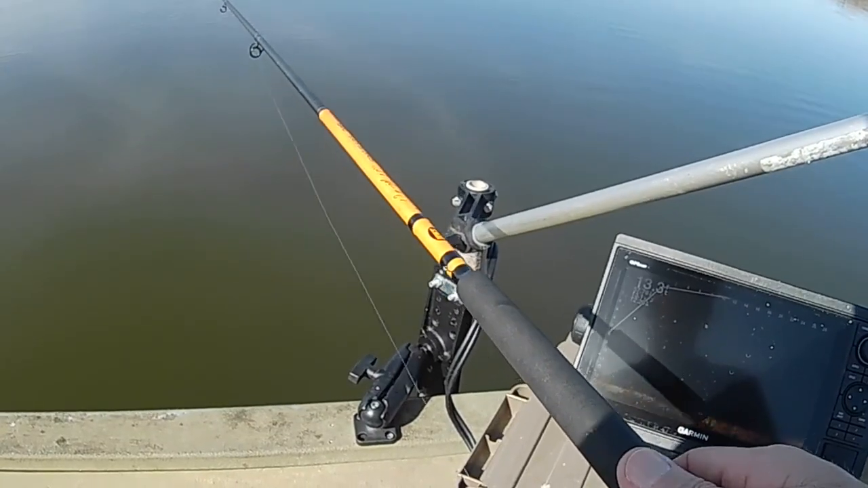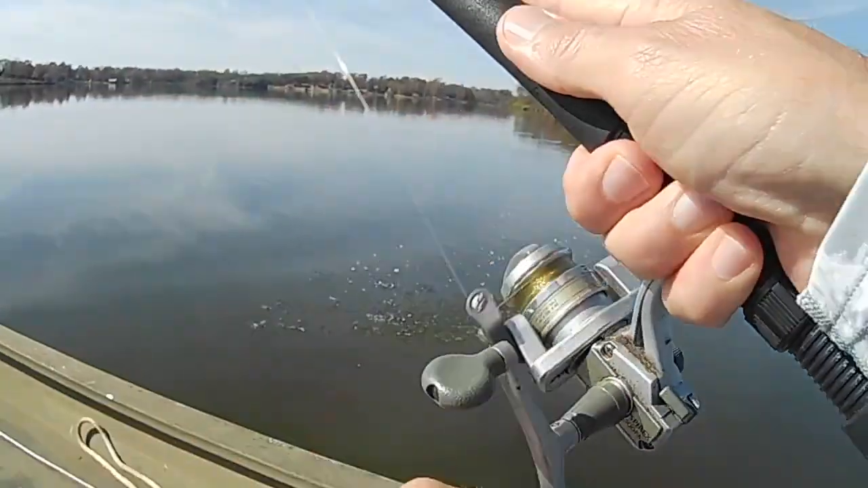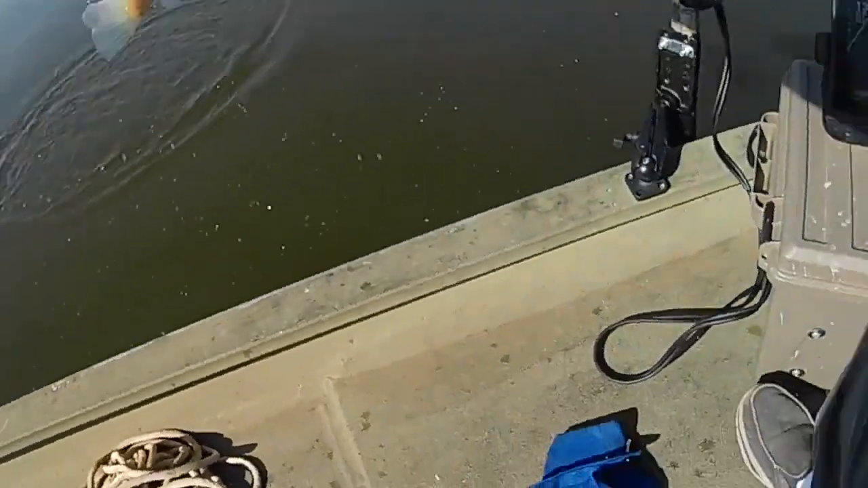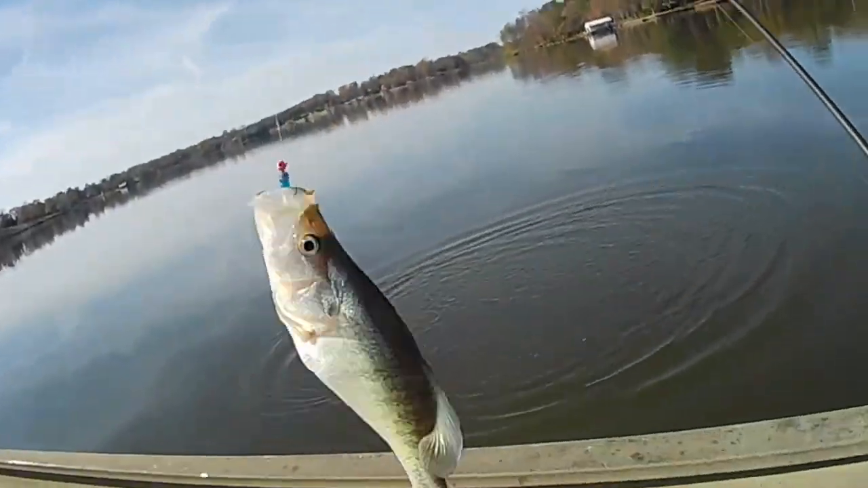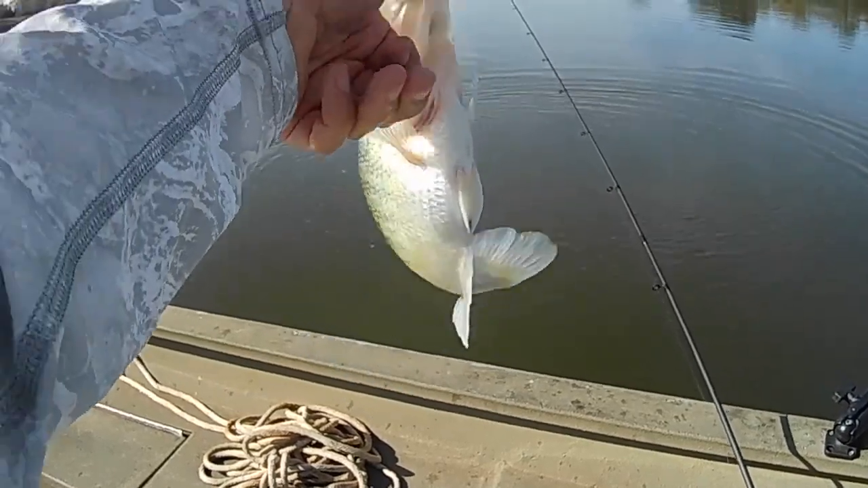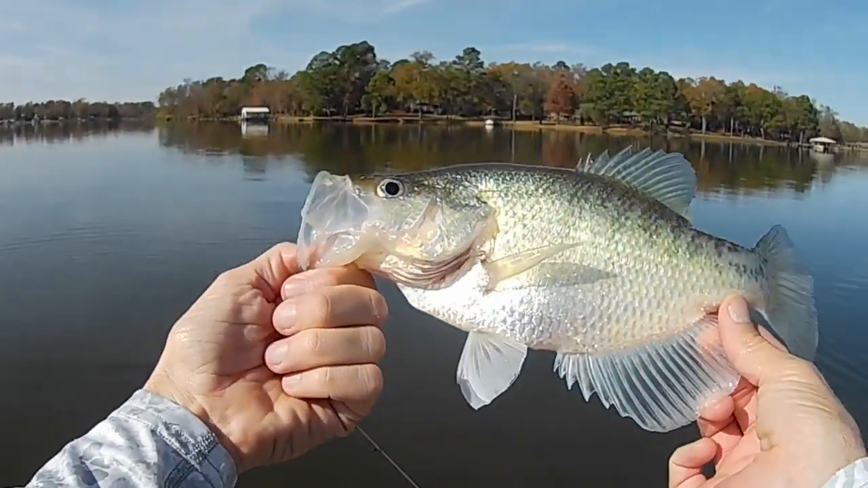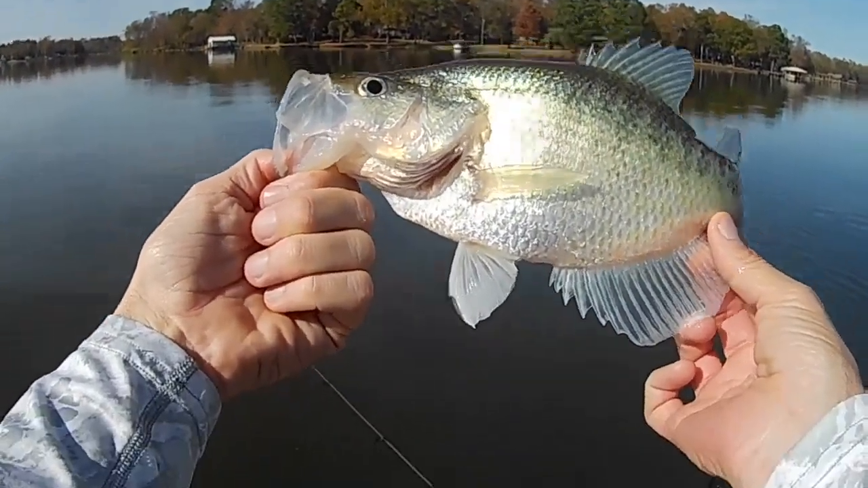Let's see if we can get one of them to bite. Looks like there's two of them. Oh, he did. As soon as you get it by him, buddy, he gets it. Golly. Hey, and that one's bigger than the last one. Heck yeah. They liking that little old bait, aren't they? Man, there's some good little keepers right there.